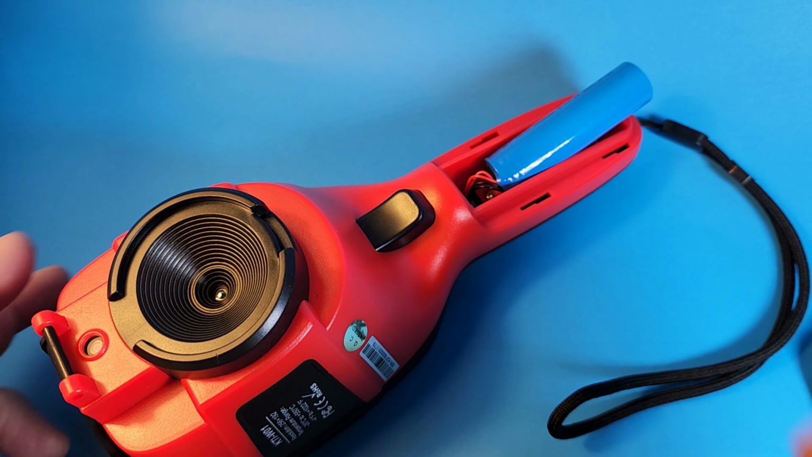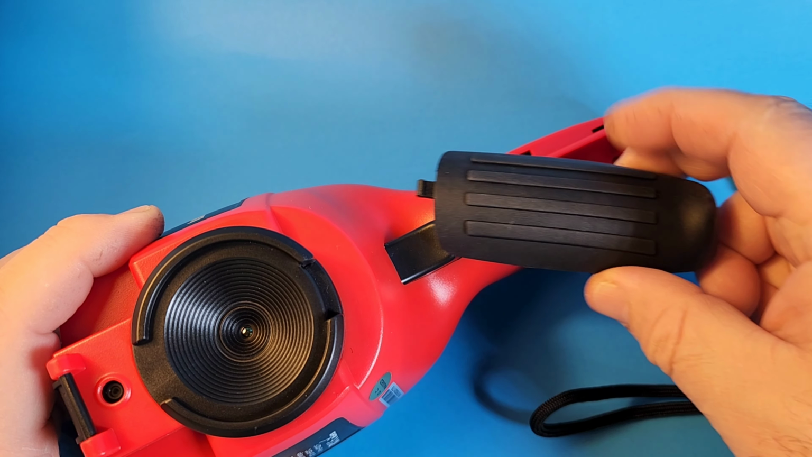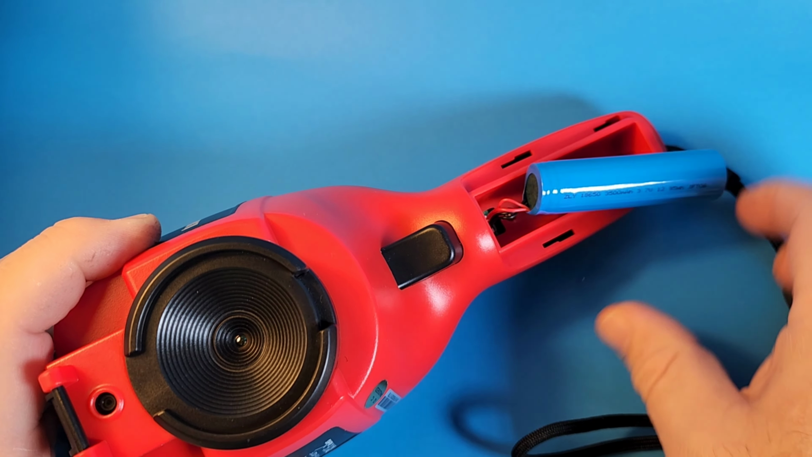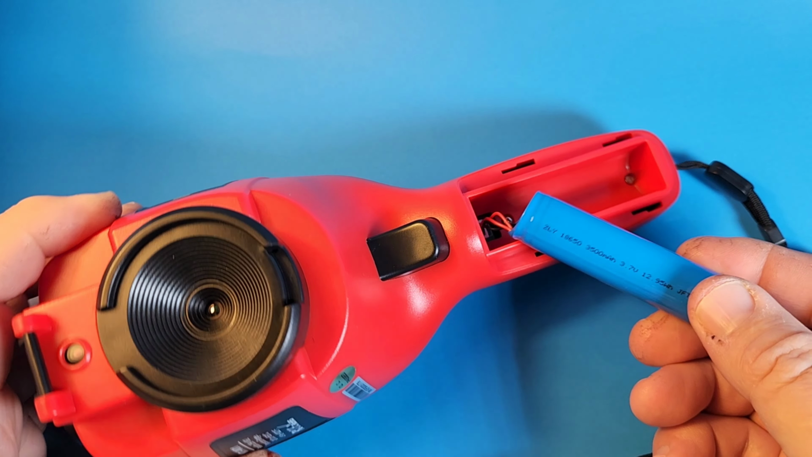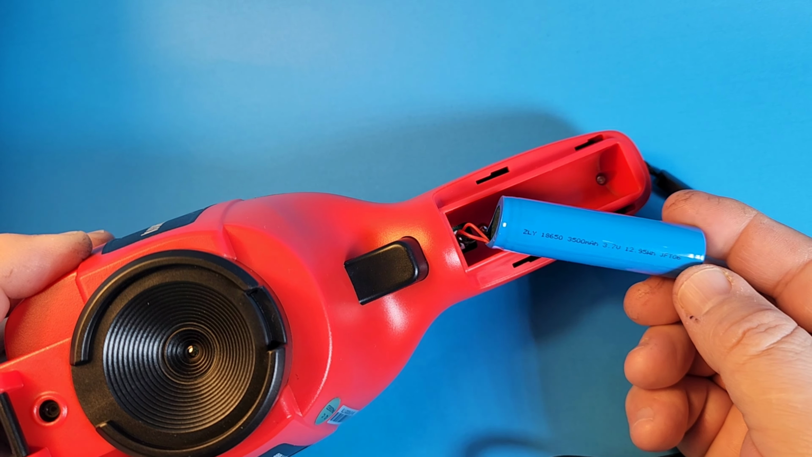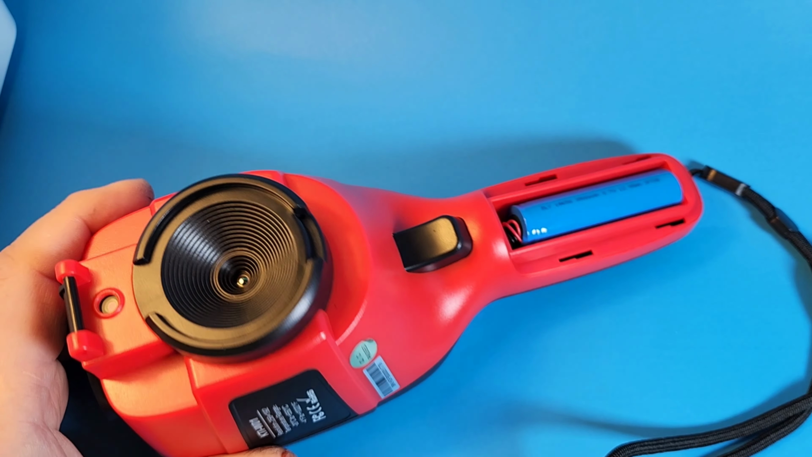KTI-W01 is powered by one 18650 battery located right in the handle. It just pops off, slide it down, and there you go. We have a little connector here to the PCB, but yeah, that's it. 18650, 3500 milliamp hours, 3.7 volts is what is powering this camera.